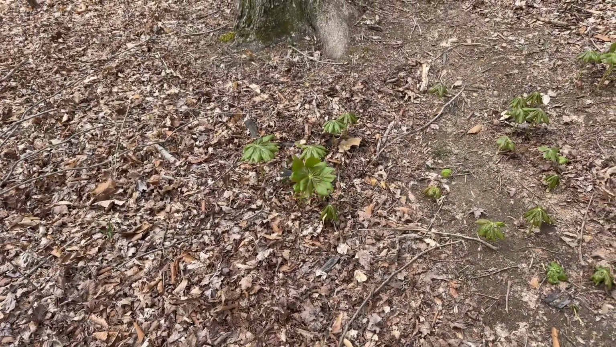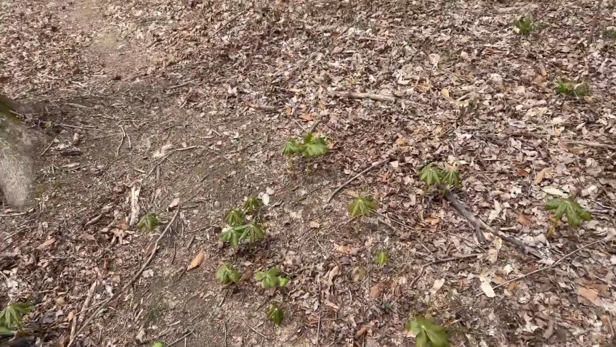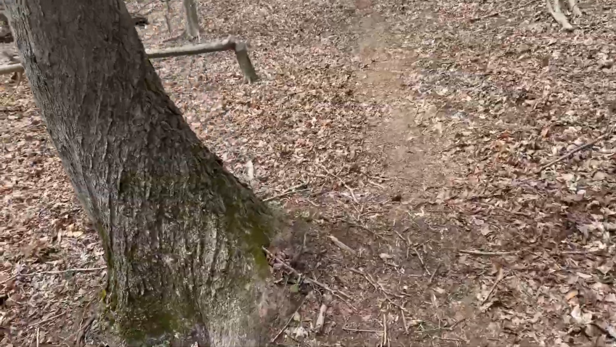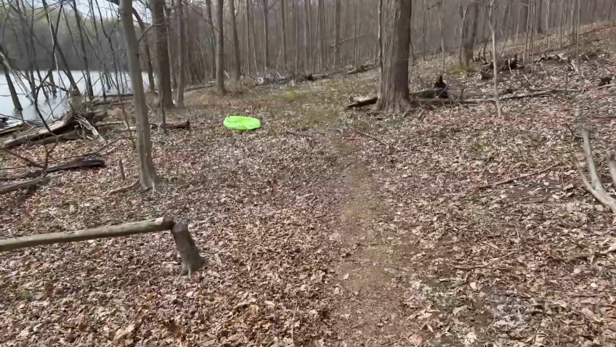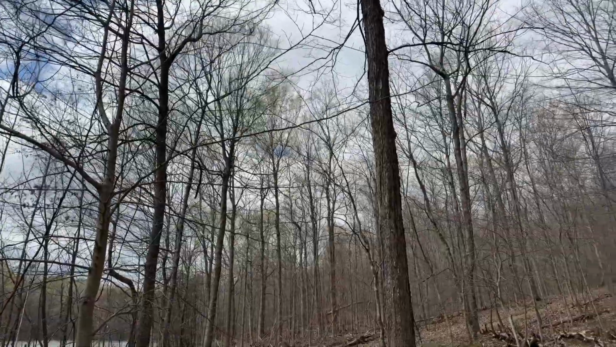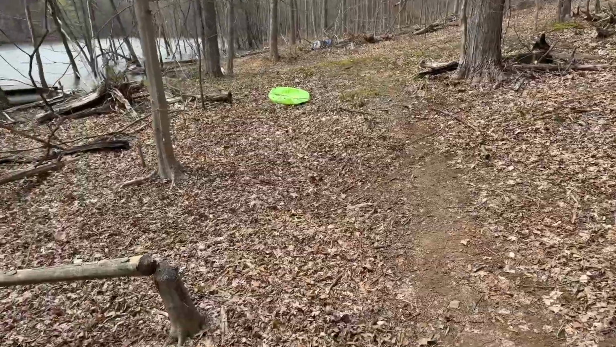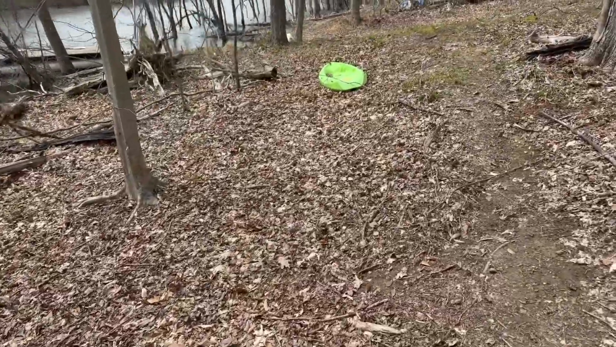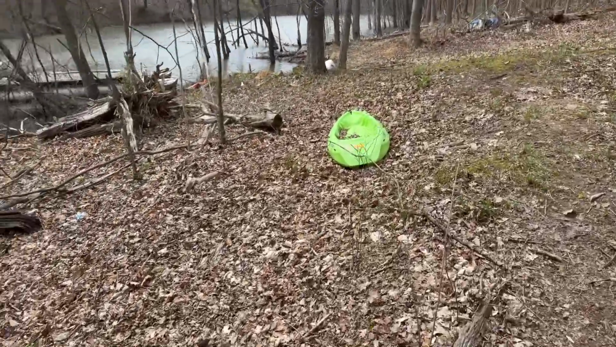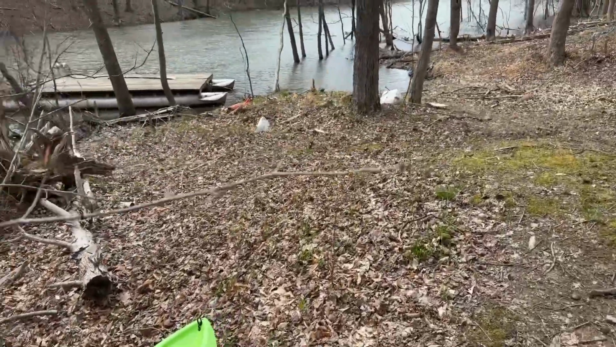Not seeing no mushrooms. Yeah, like I say, it is cold. I don't know if you can hear in my mic how windy it is, but man, you can see. Look at the trees, even without leaves on them. Oh, it is cold. Let's go over here and set a little surprise for tabletop. See what we can do about him.